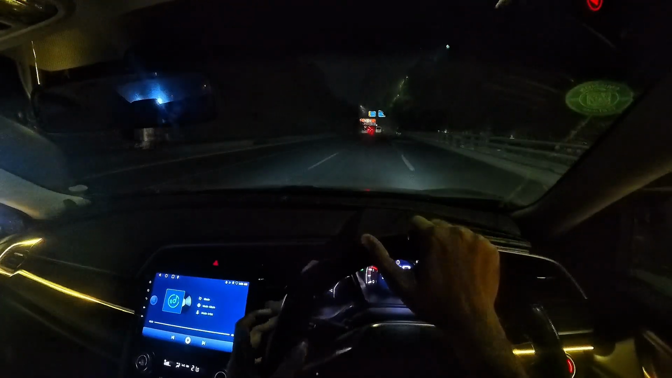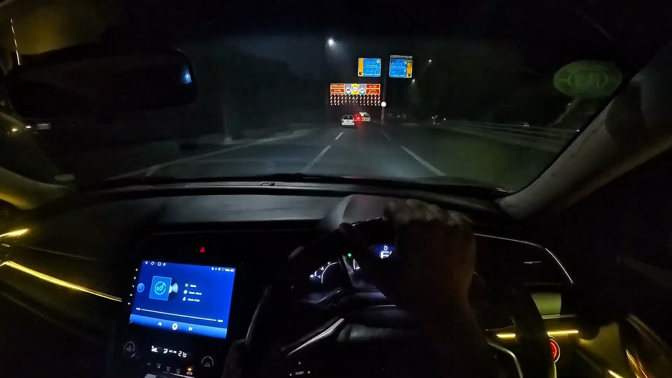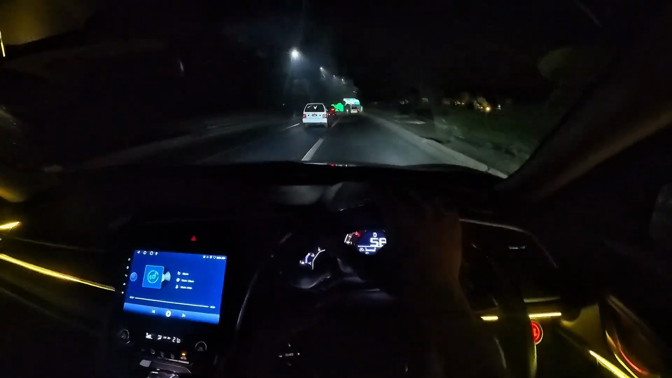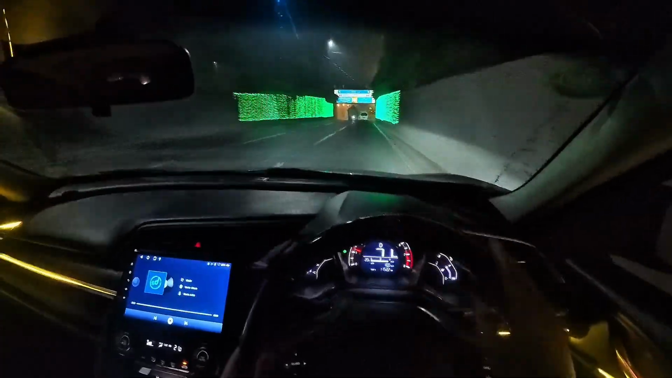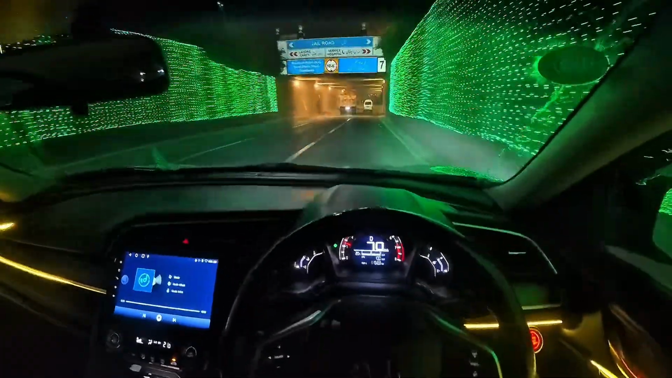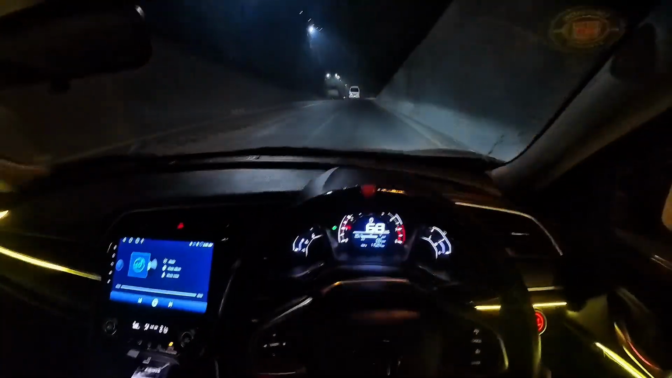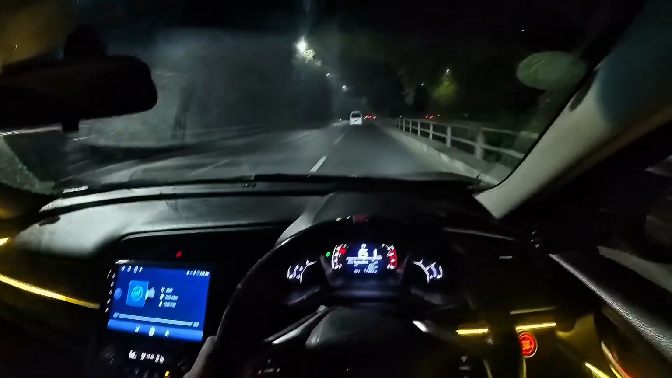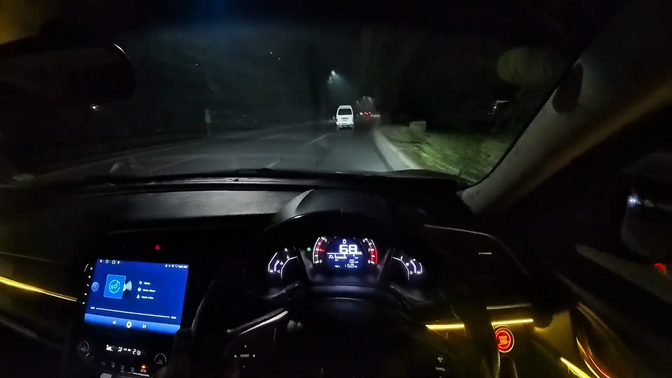Let's clear our screen as well. So this is the Jail Road underpass. Wonderful. At this time we also have heavy traffic, so we have to be very mindful of that as well.